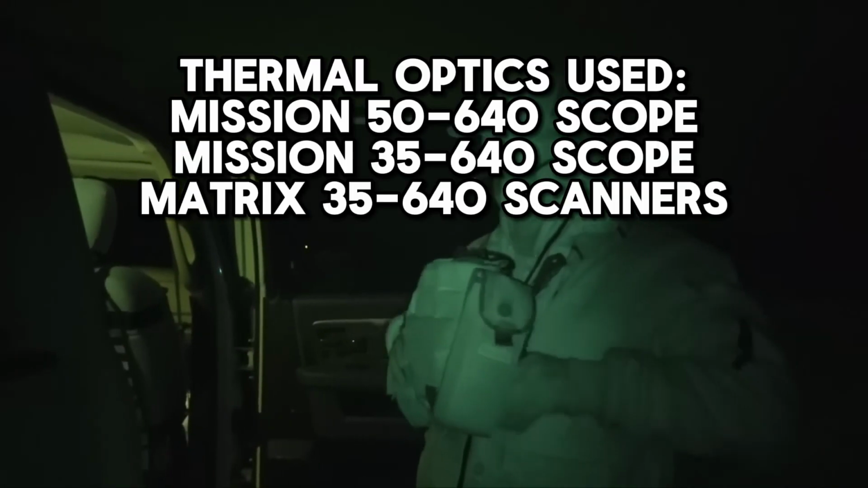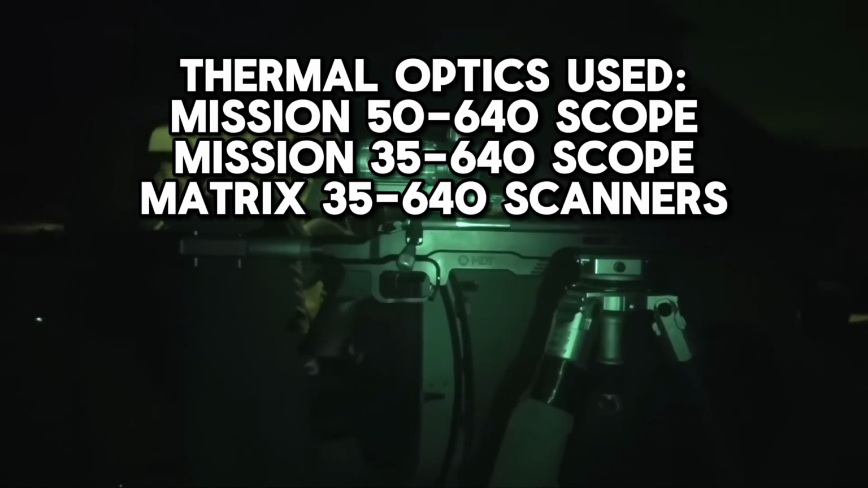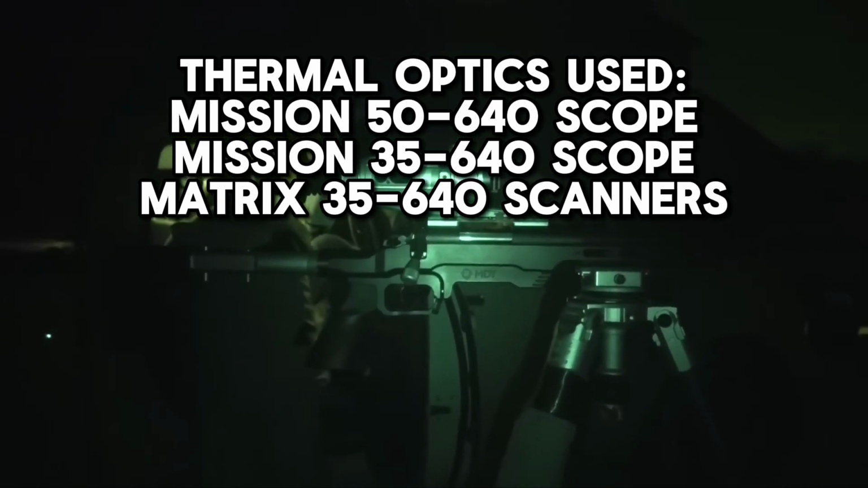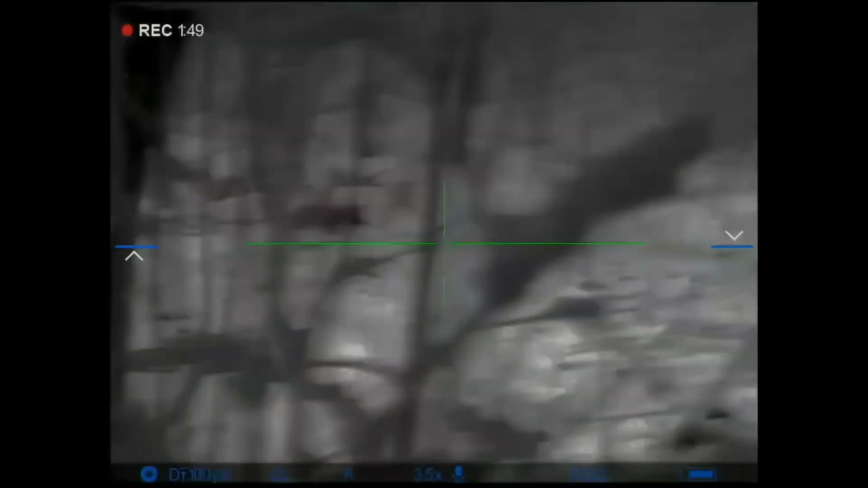Matt and I took Mike and Nate down the road to our friend's farm where we occasionally see coyotes while deer and turkey hunting. They have thermal imaging scopes that record their successes, and as they got ready, we talked about a budget for first-time coyote hunters.